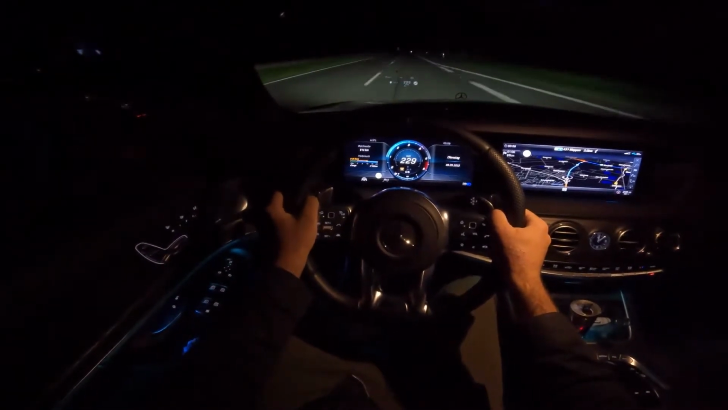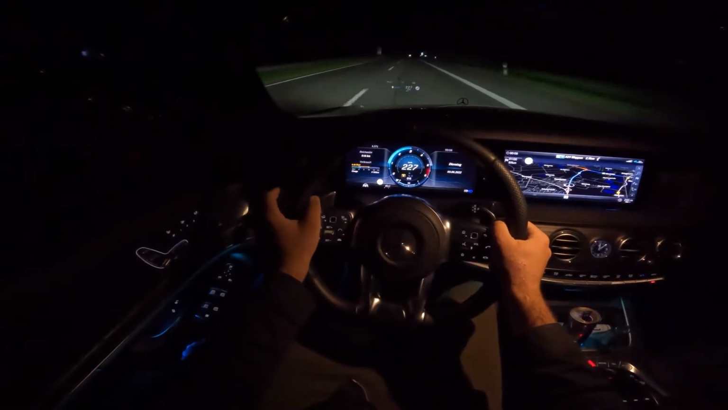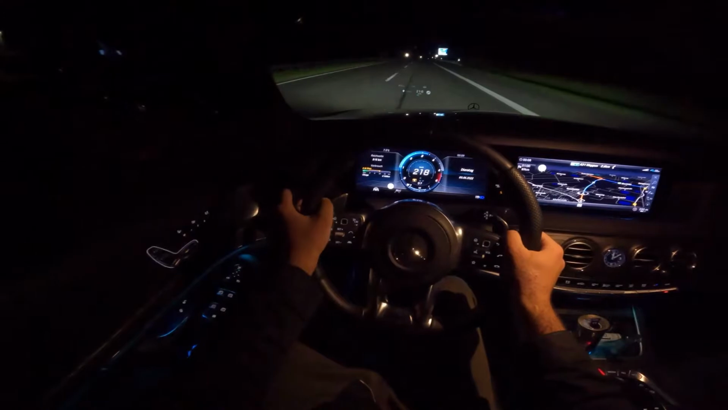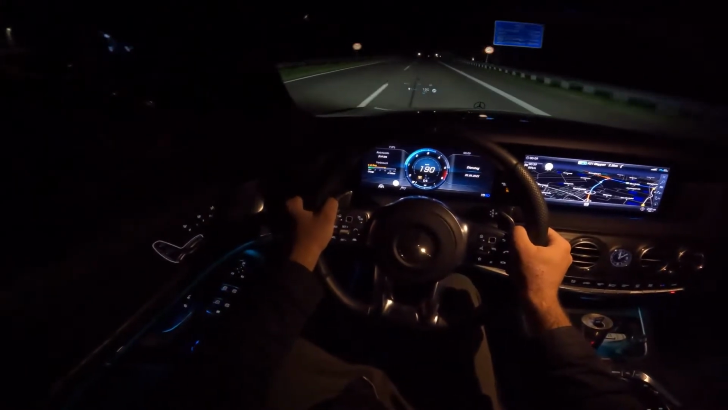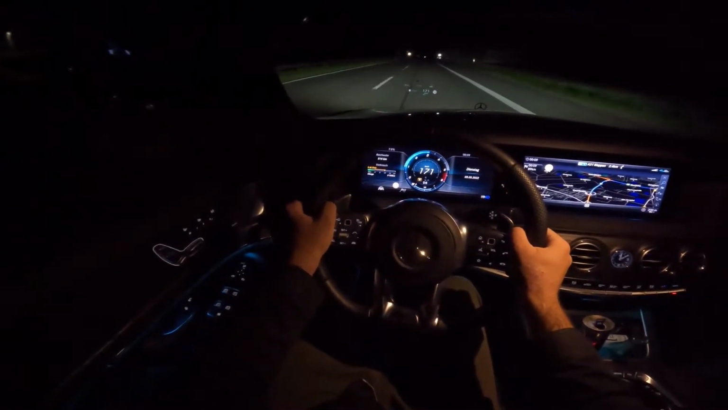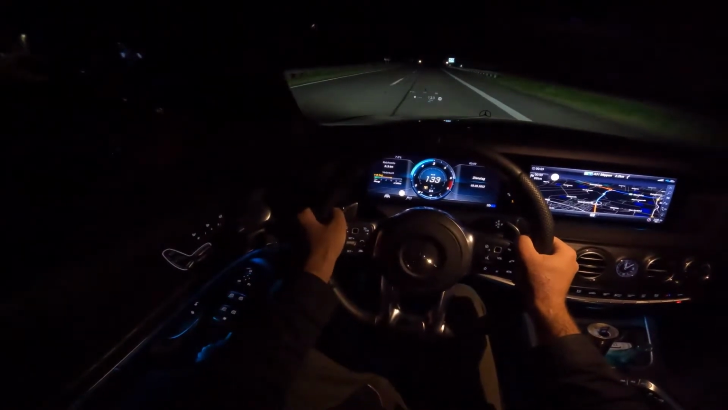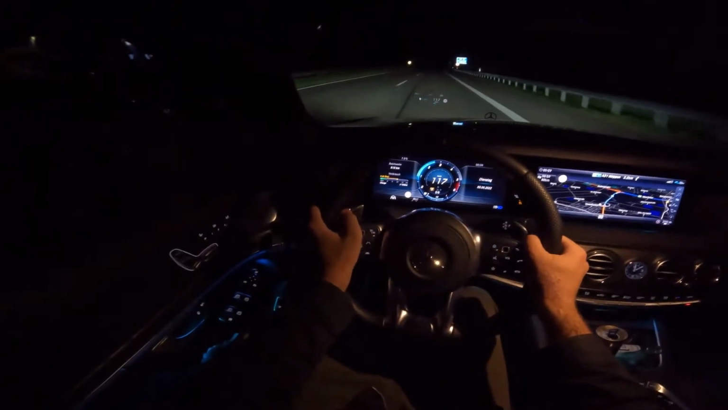Feel the power. This car never feels really weak. It's a perfect diesel engine, the straight 6 they started to use now instead of the V6. The new ones also got the straight 6. Here, perfect brakes made by AMG.